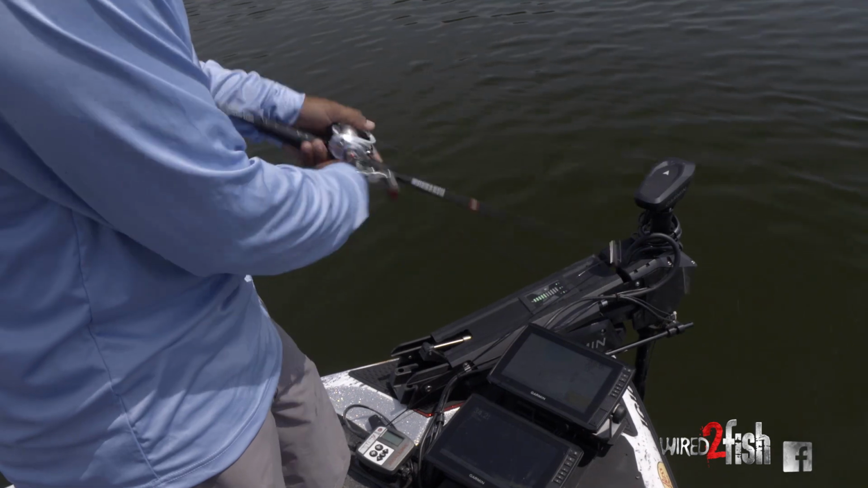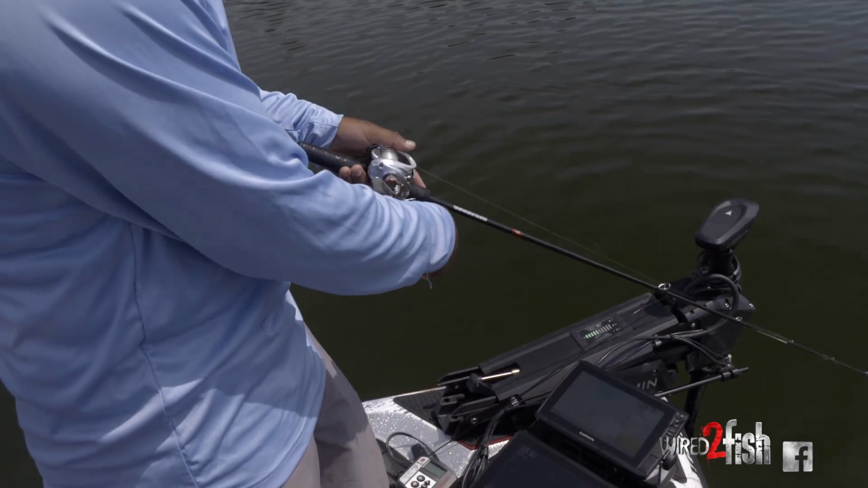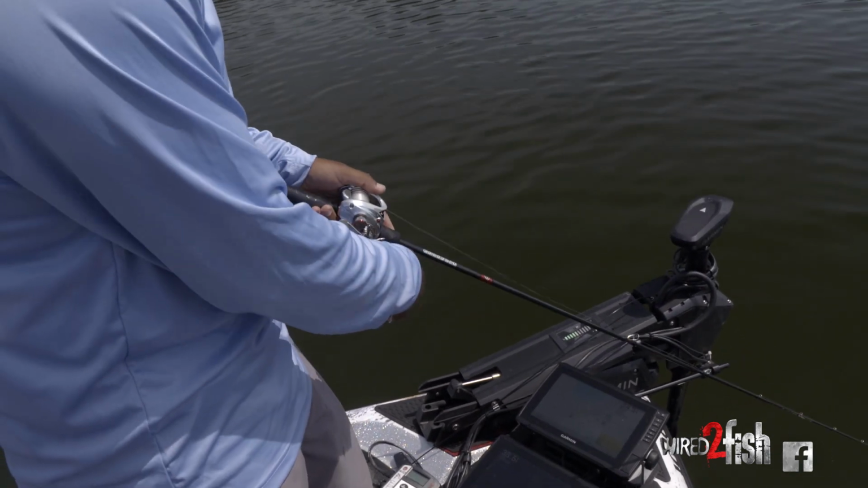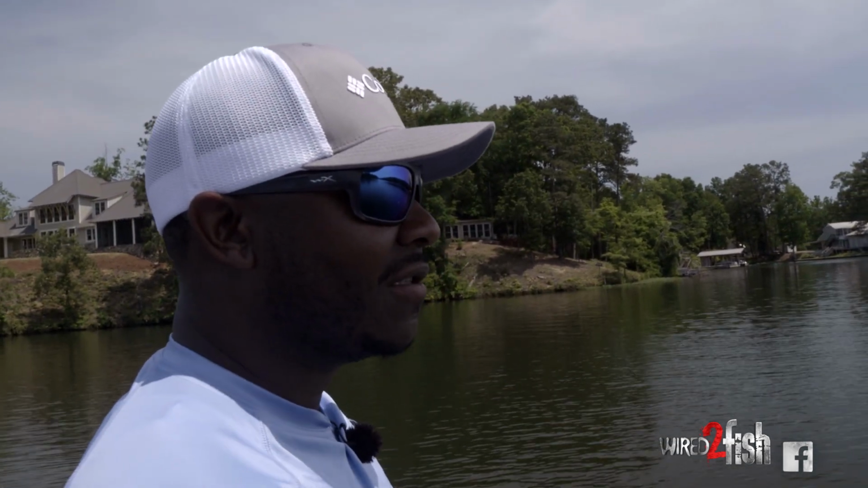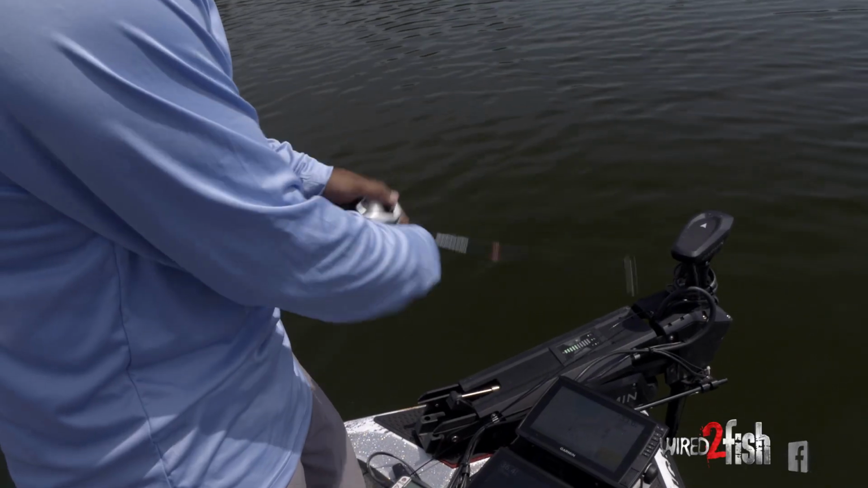My bread and butter is the drop shot and the jerkbait. I'm watching my LiveScope, and I'm basing my action off the disposition of the bass. So if he's very hot and aggressive and he's sharking it right behind it, I'm twitch, twitch, twitch, twitch, twitch. But if he's kind of slow, I'll twitch, pause, let him ease up on it, get a good look at it, twitch, twitch, pause, let him get a better look at it.